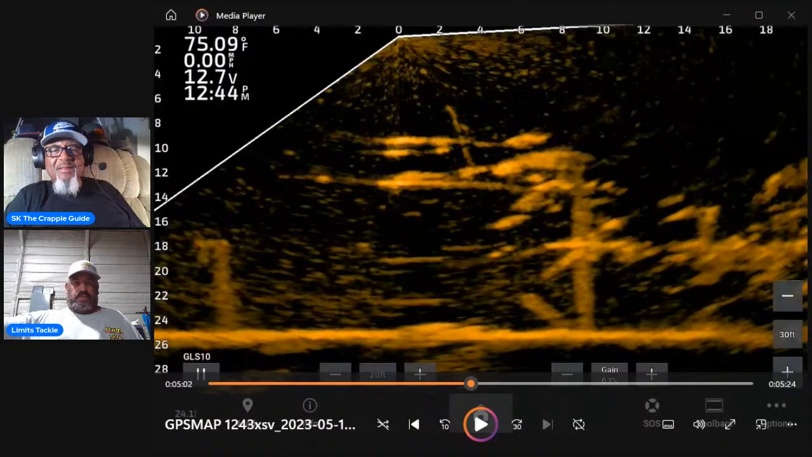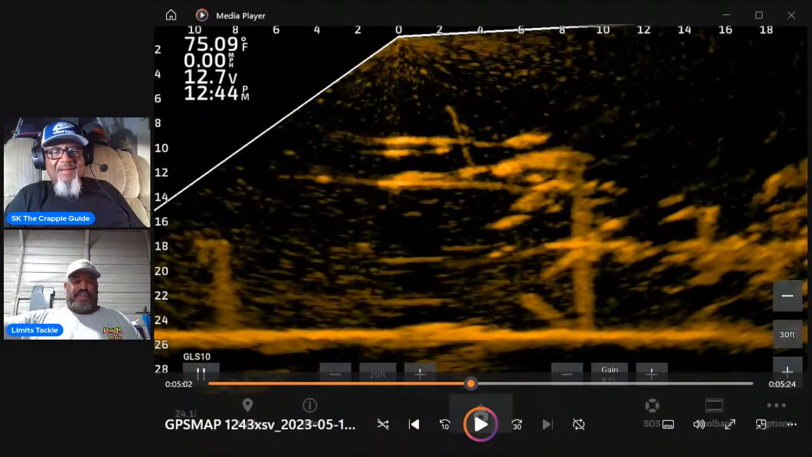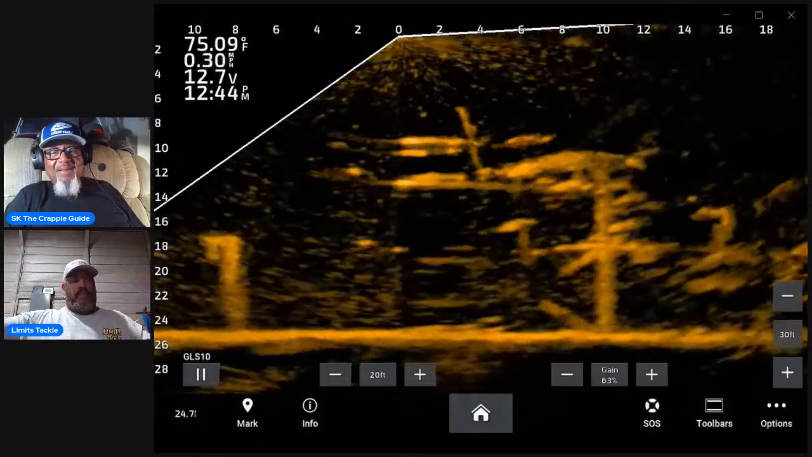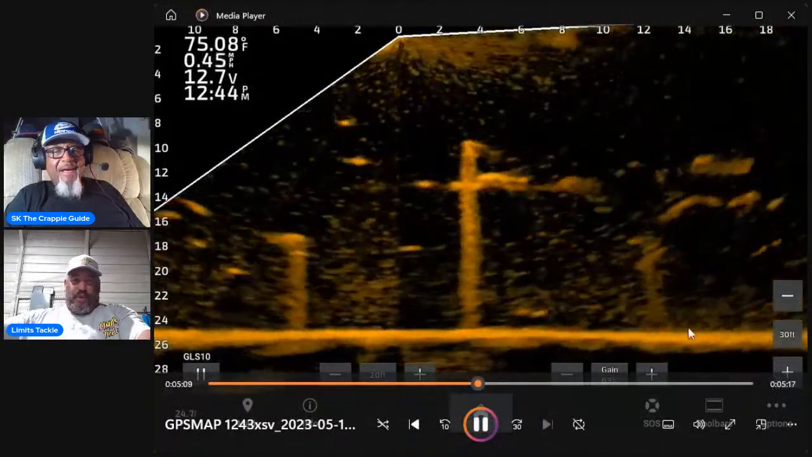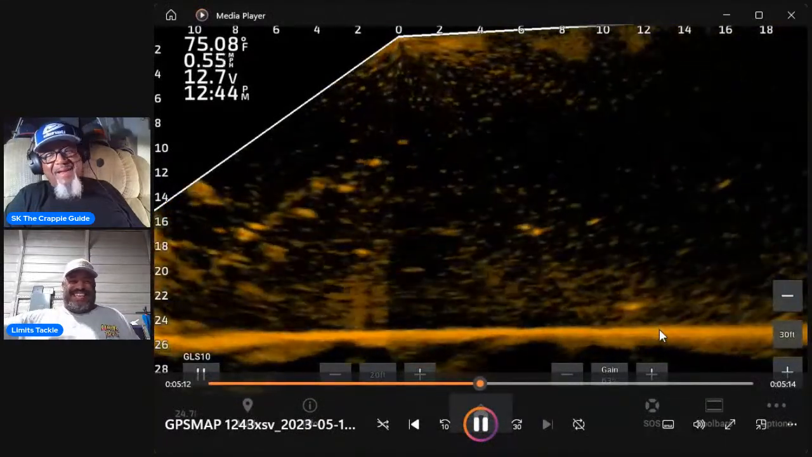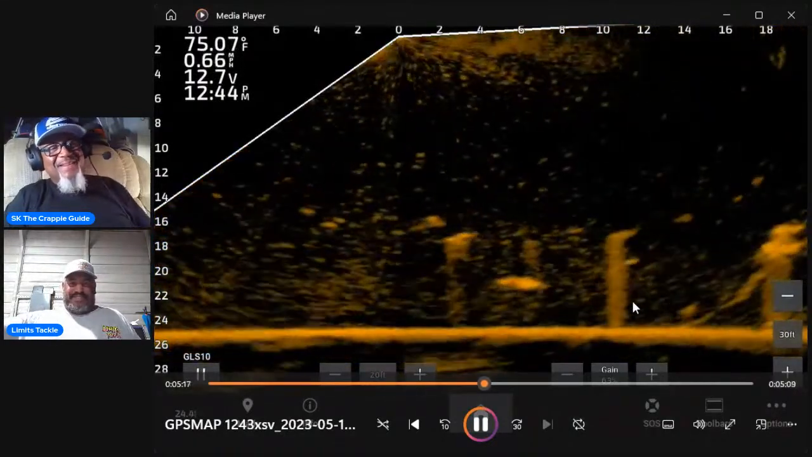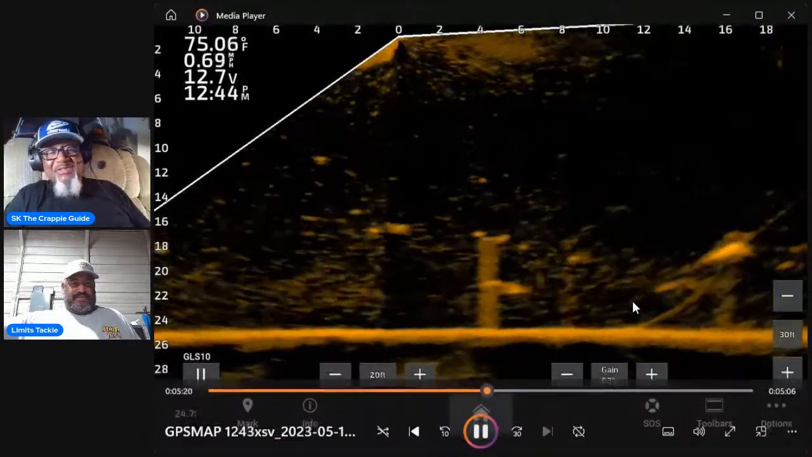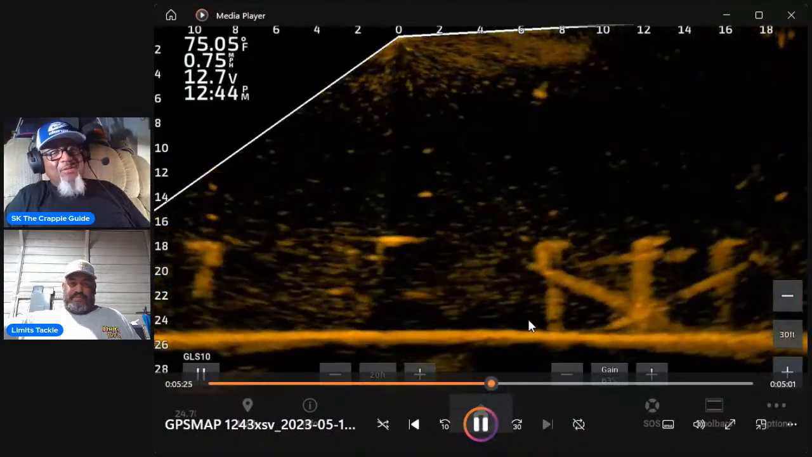All of those are big old catfish right there. It even tells you what unit you got. 1243 XSV. Yep, I think that's the file name. Look at the big old catfish right there. There's a waypoint thing. No, it ain't gonna show no waypoints. That's one of the first things I did with my side imaging unit and with this unit was I turned that off. I don't need to see it. If I don't need to see it, don't nobody else need to see it.